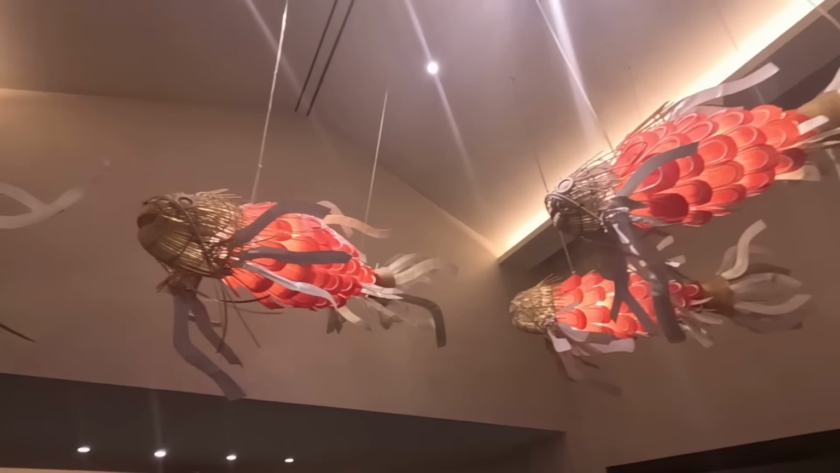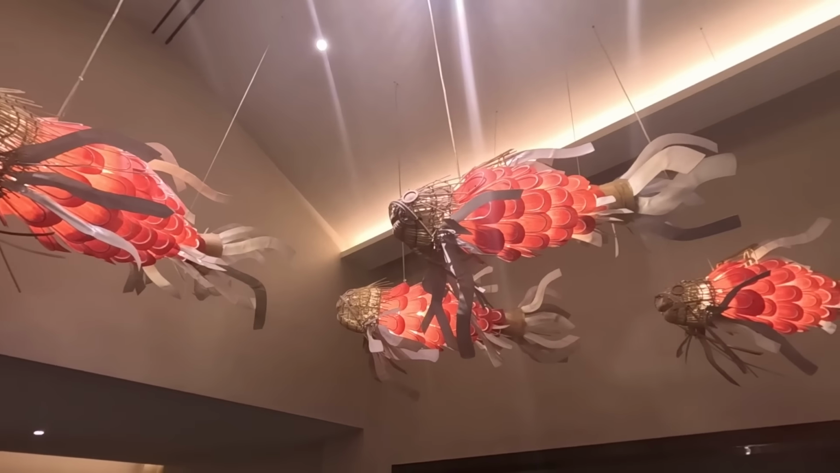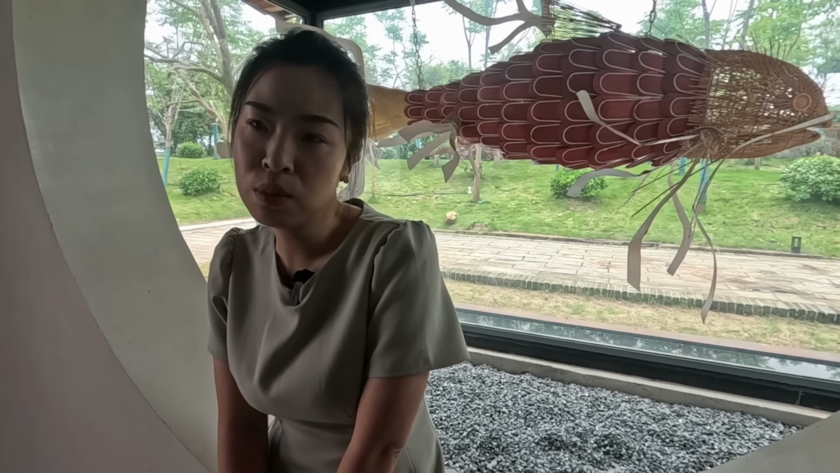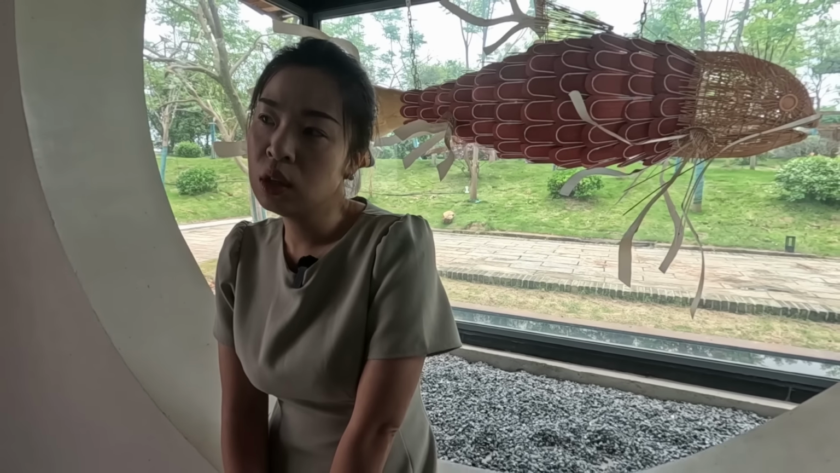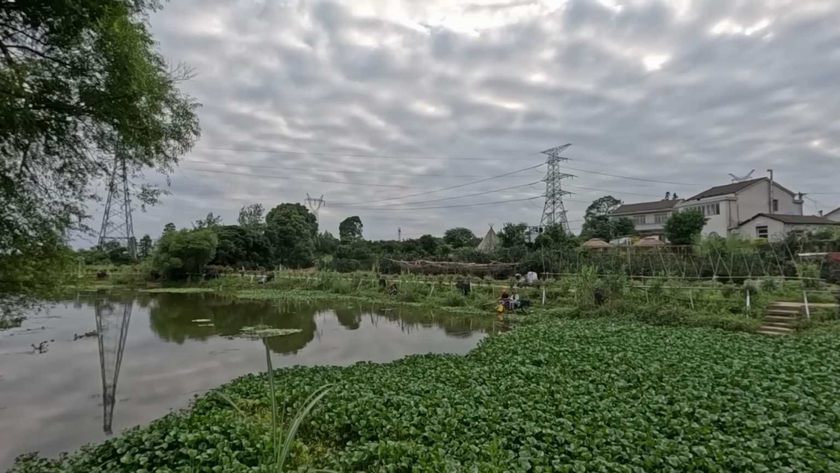Since we established the guest house close to the village, all the staff we now employ are local villagers. Using fishing village culture as our foundation, we have built an entire ecosystem, a bar, the guest house itself, and a restaurant, all centered around the elements of the fishing village. You can still fish here.